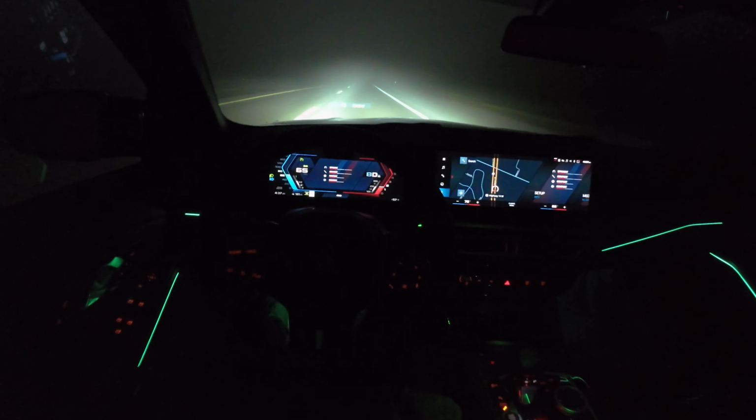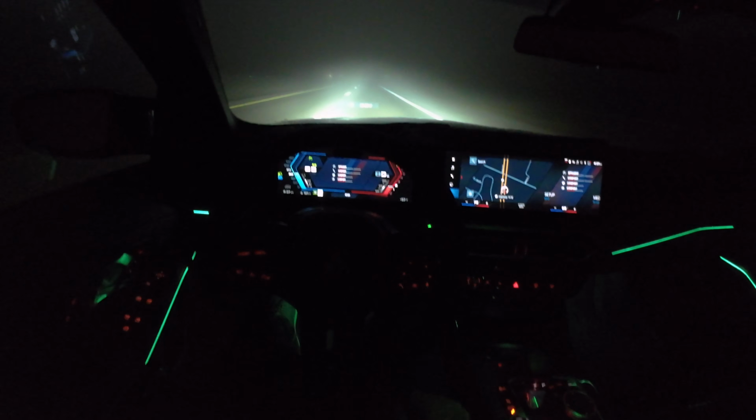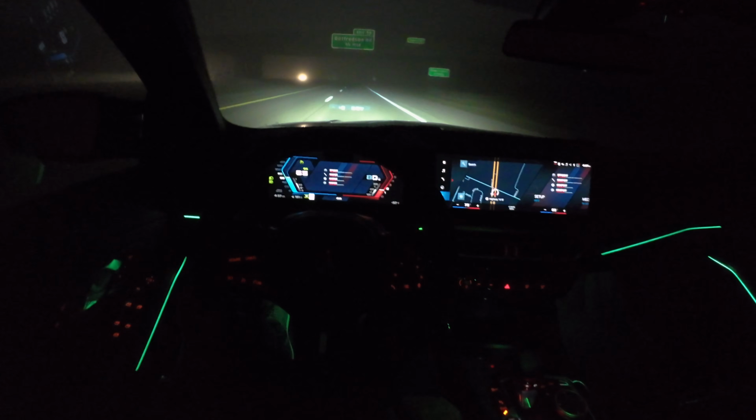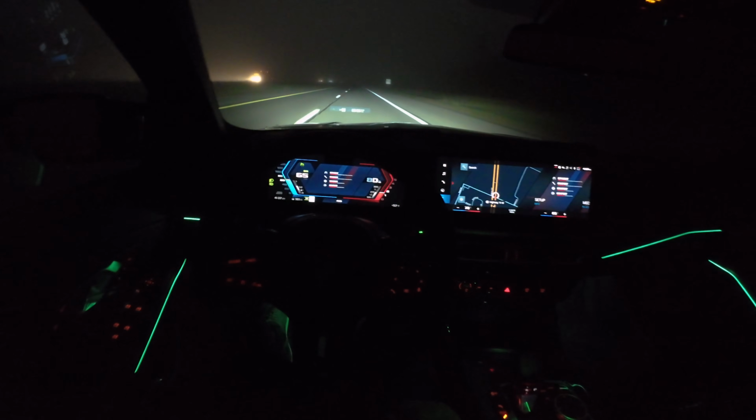Regular old cruise control, nothing fancy there. Typically don't get adaptive cruise control in these BMW M3 press cars, but we do get lane keeping assist. We can turn that on and off.